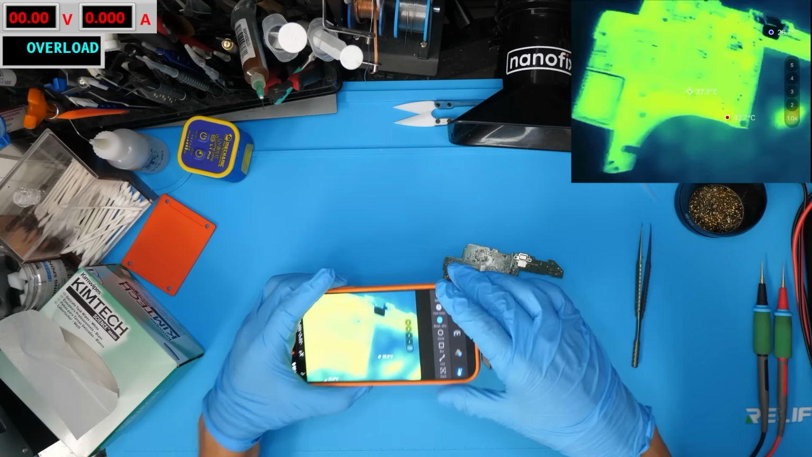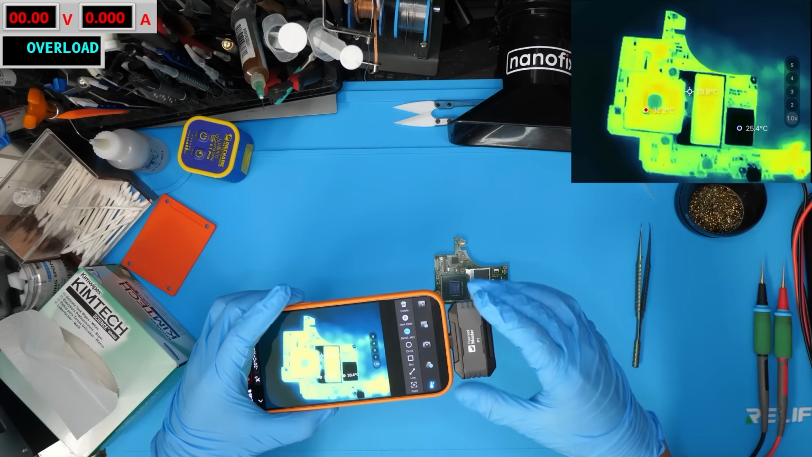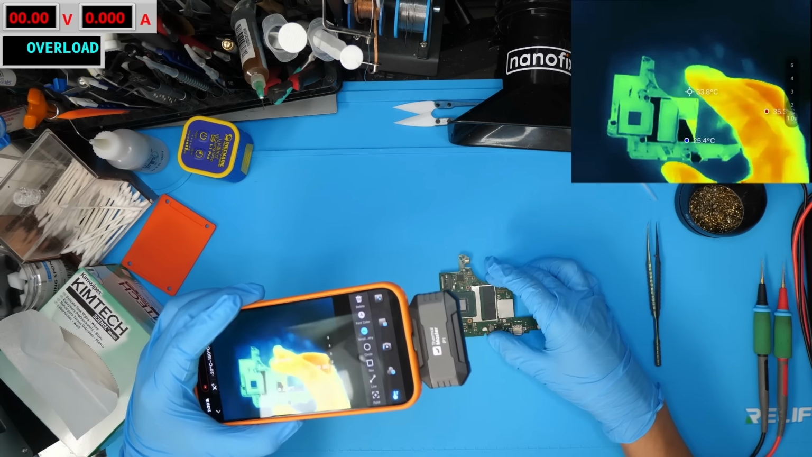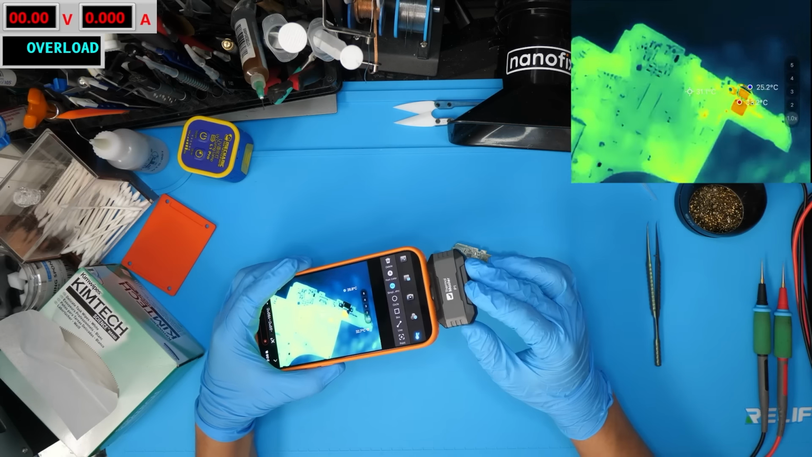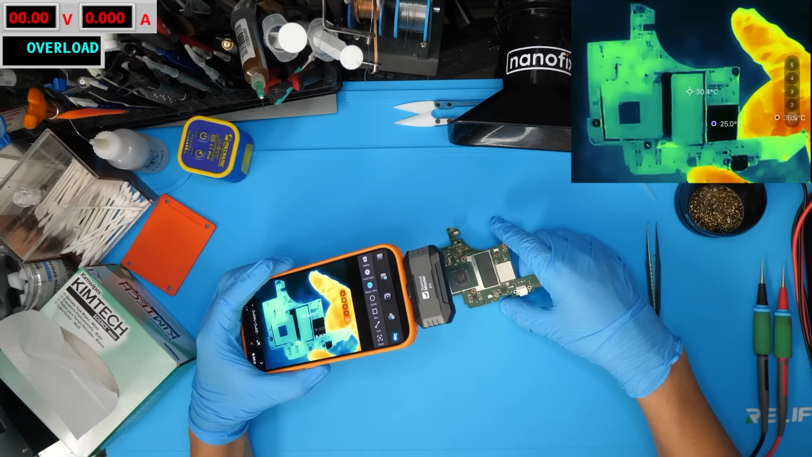So you really don't need a macro lens. It is, again, I'll say it is very nice to have, but if you can't afford a $300 thermal camera and you just want something that is going to be able to expand what you can fix, this is huge. This is huge for $100. I am really impressed, I'm not gonna lie, with the quality of this. I did not think it was gonna look this clean.